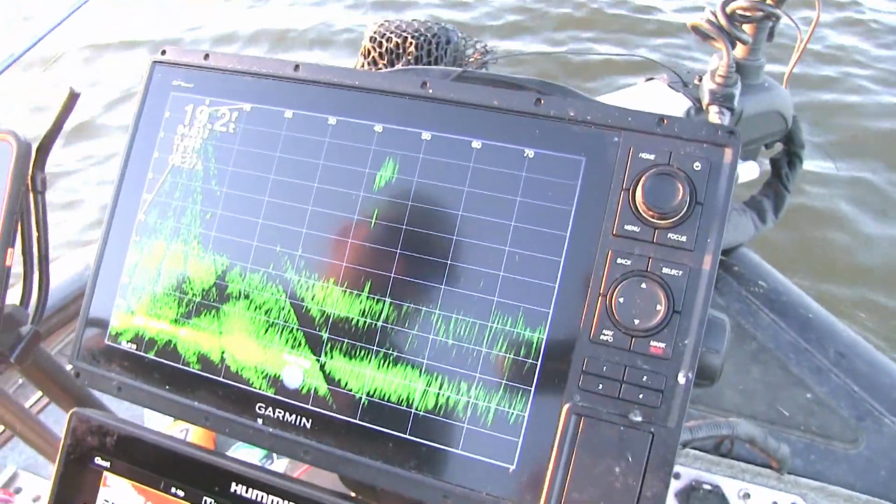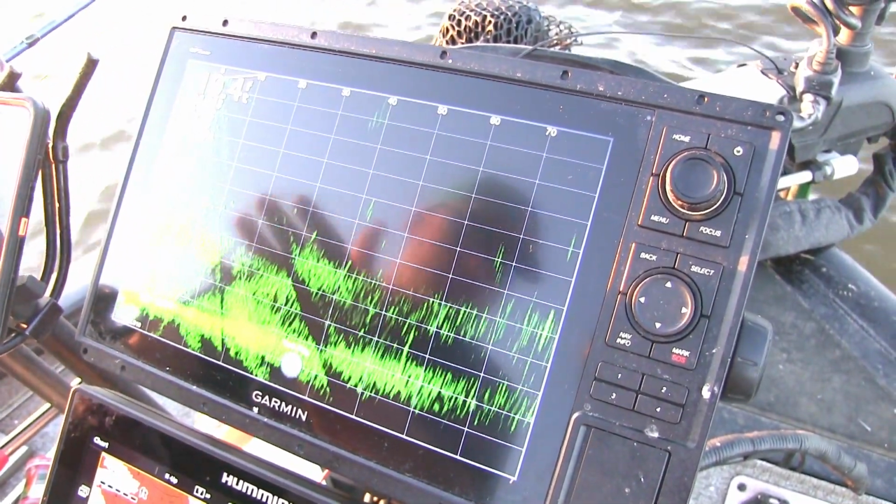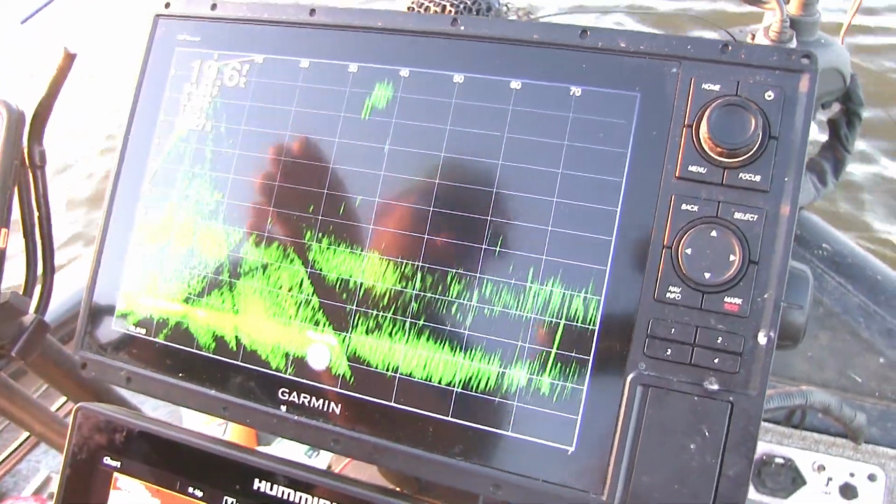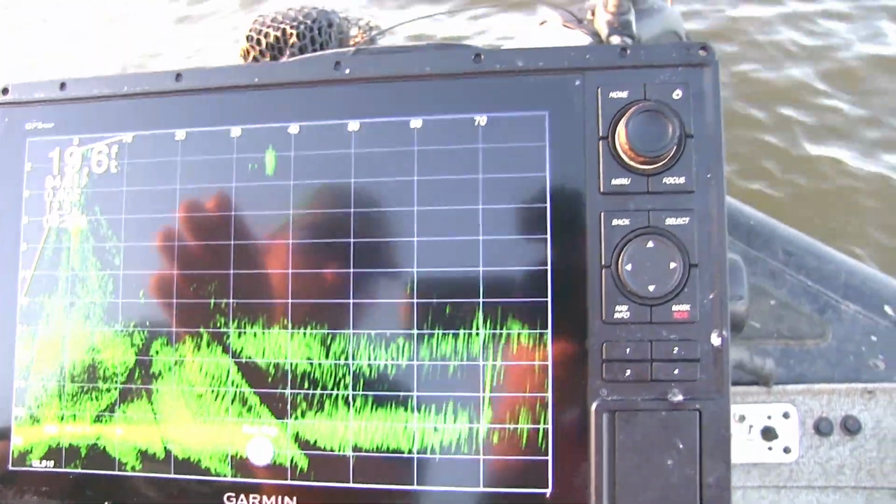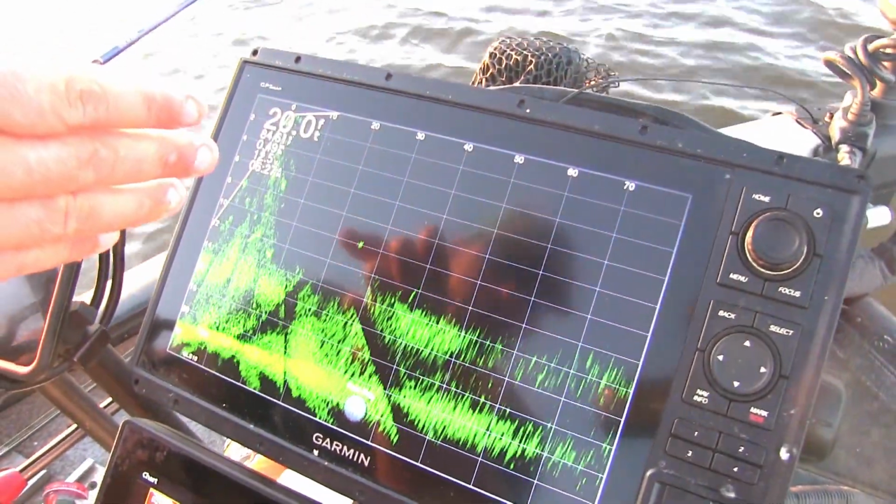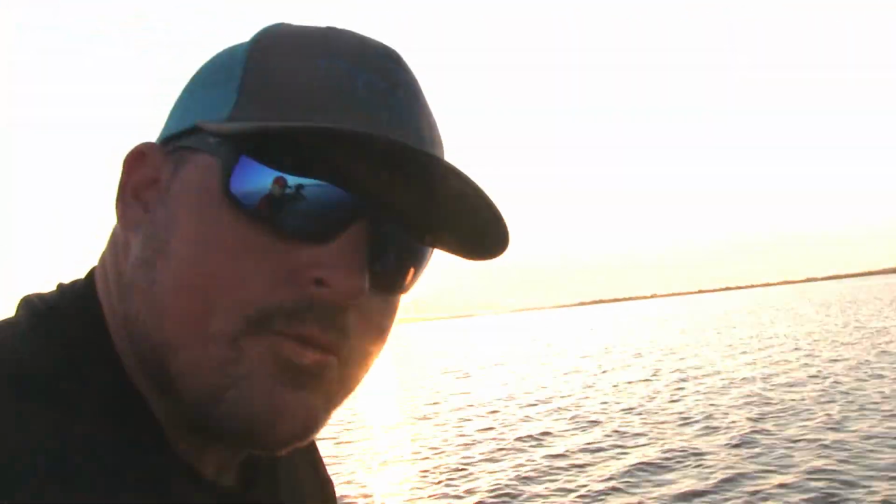Up top here is my live scope unit. I run a 1222 Garmin. It doesn't have mapping. 1242 does, but I don't use it for mapping. I use my Humminbird, so I just run a 1222. And all we're doing today is scanning. You can see those fish. See the screen changing when I turn my trolling motor. My transducer's on my trolling motor. So we're just out here scanning with this Garmin until we find a fish that we think's a bigger fish, and we're gonna go to it and present a bait to it. But that's how my boat's set up, and just wanted to kind of give you guys a view of that.